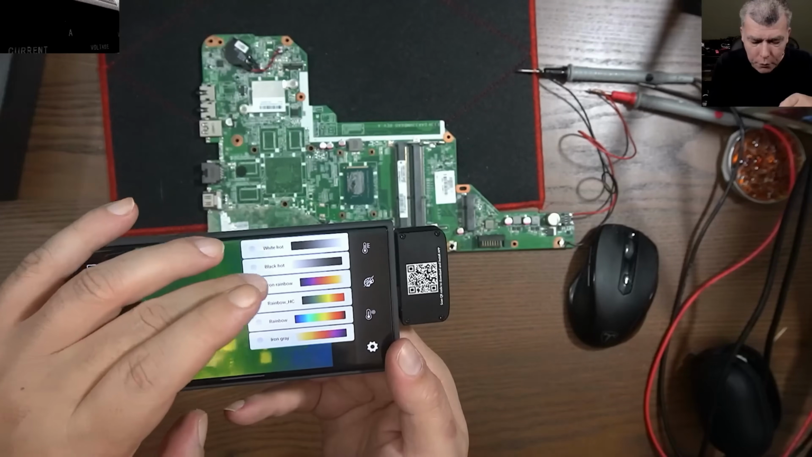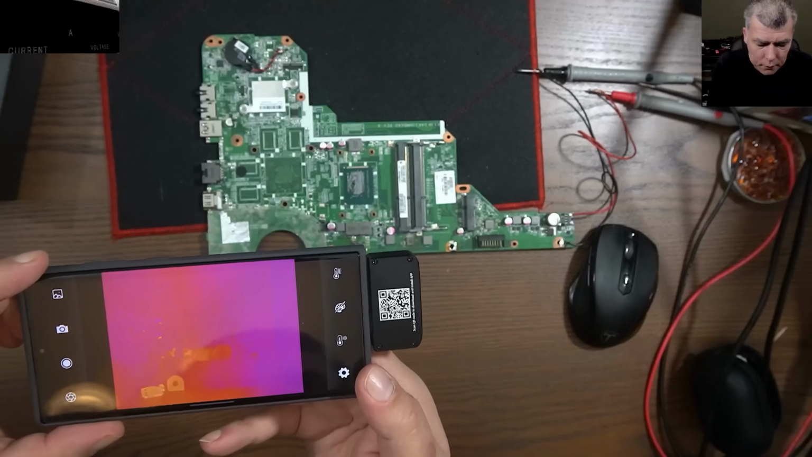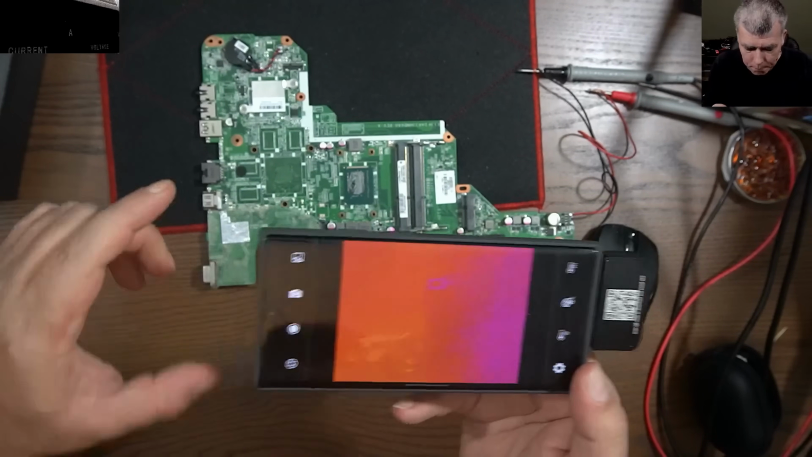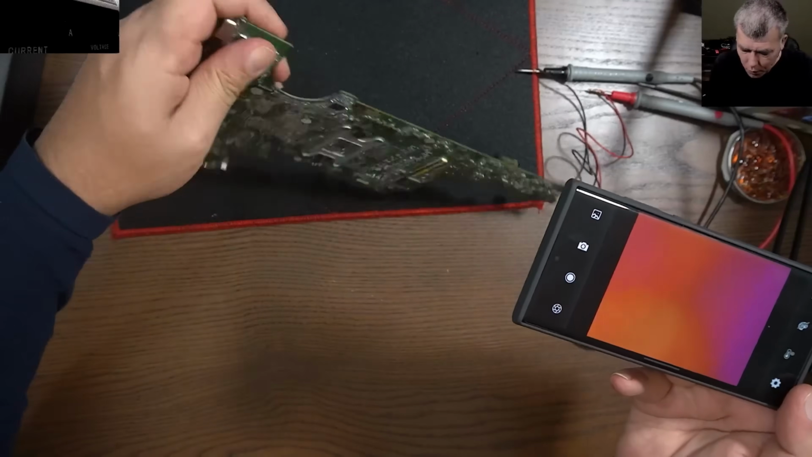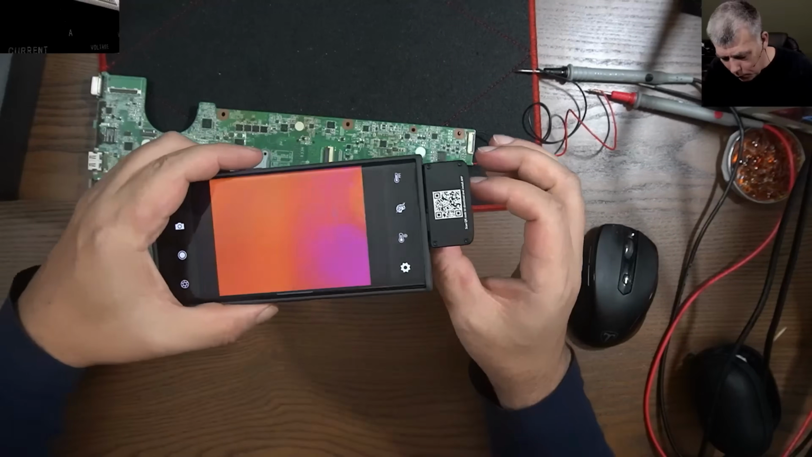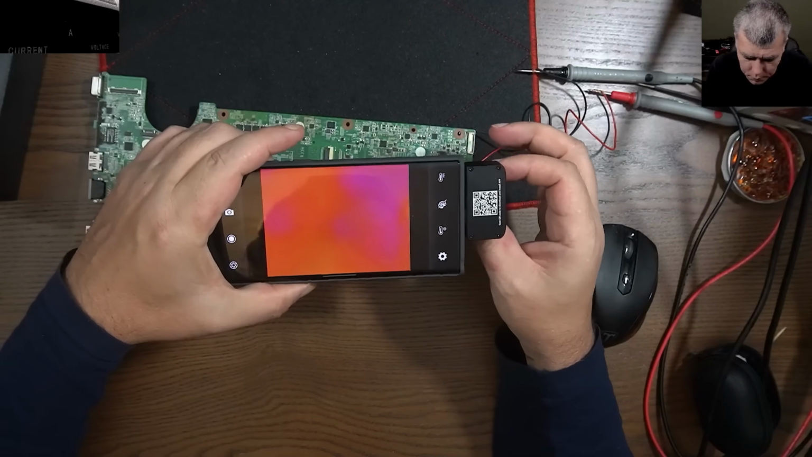I don't like this profile. I like this one. Or on the other side, let's try from close.